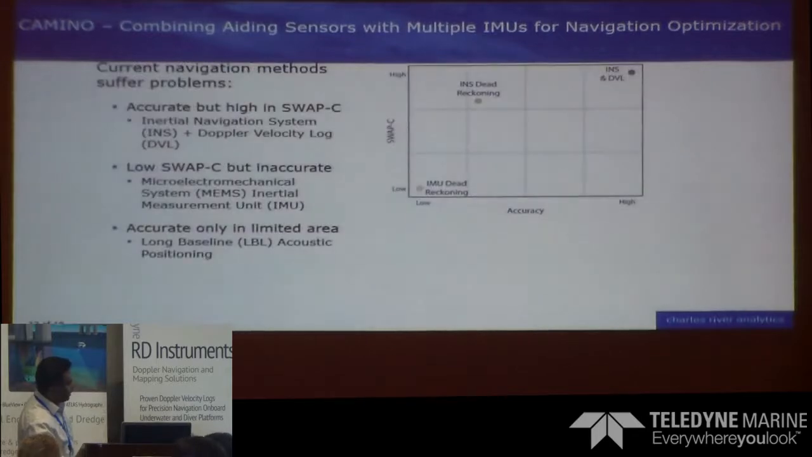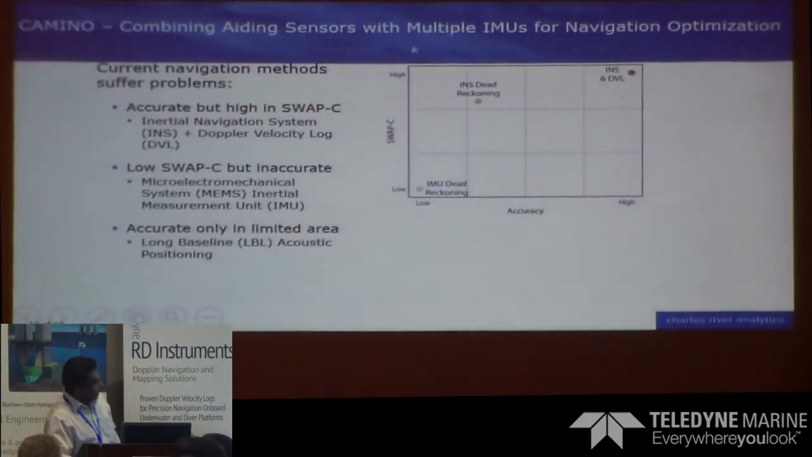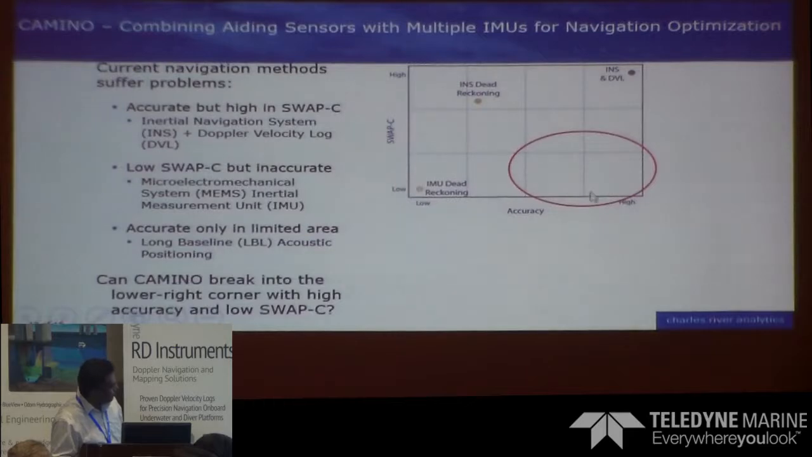So what we are trying to do is, by looking at the accuracy and also how expensive it is going to be, power-wise, size-wise, etc., can we get something out of here? So we know that there are expensive, highly accurate systems, and if you just put an IMU for dead reckoning, you don't get much accuracy here. So can you build something here? So this is our motivation.